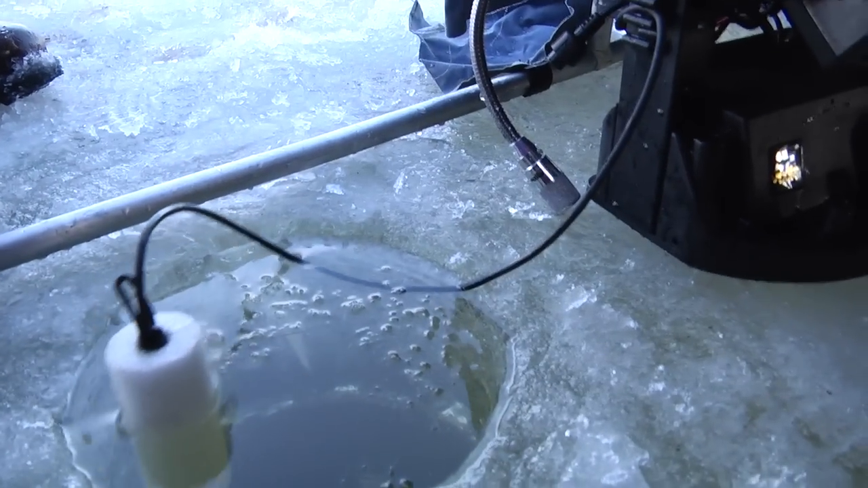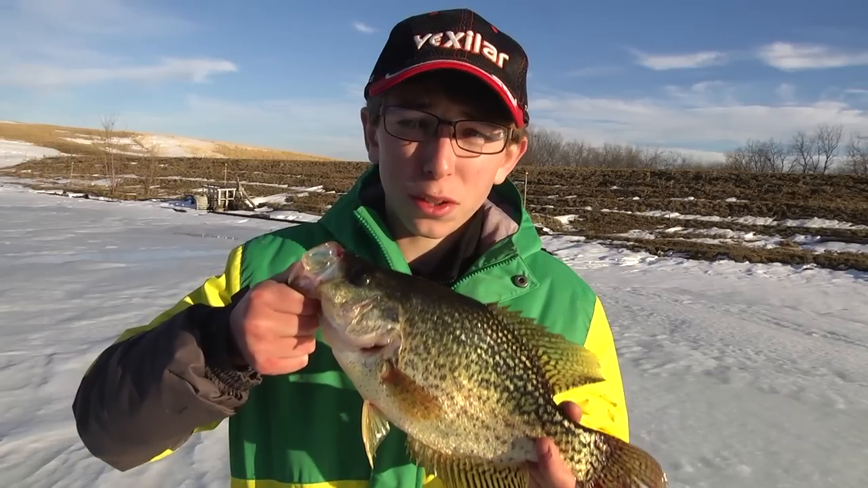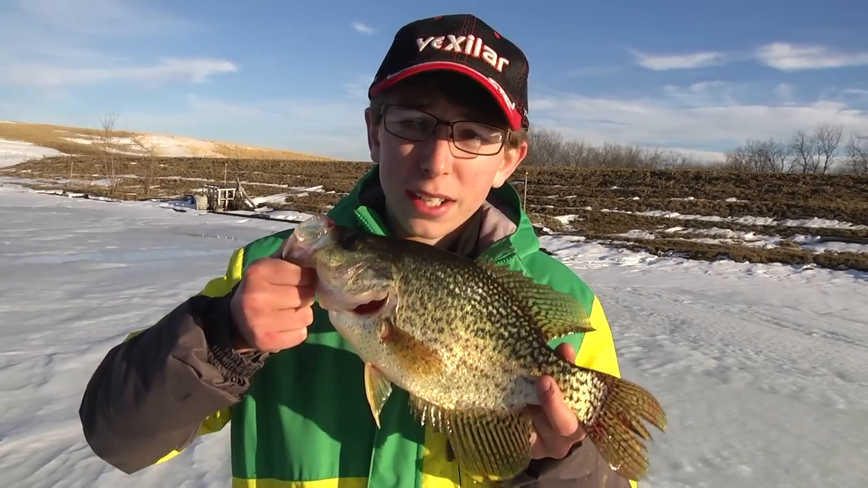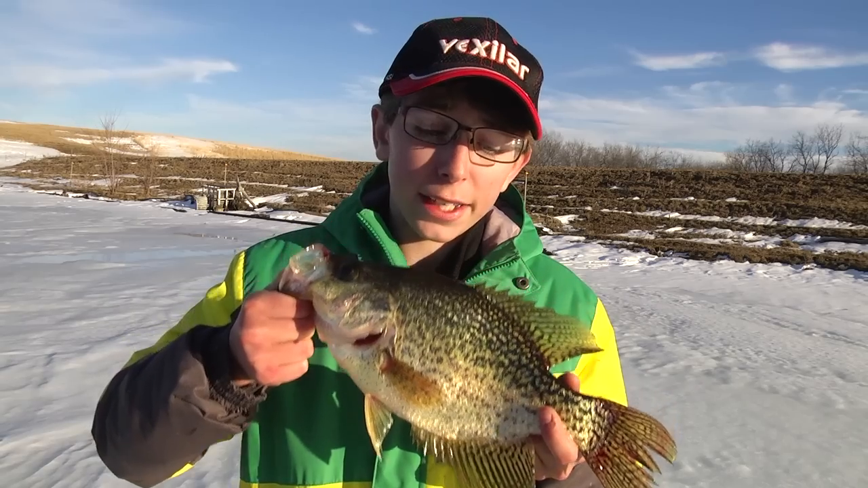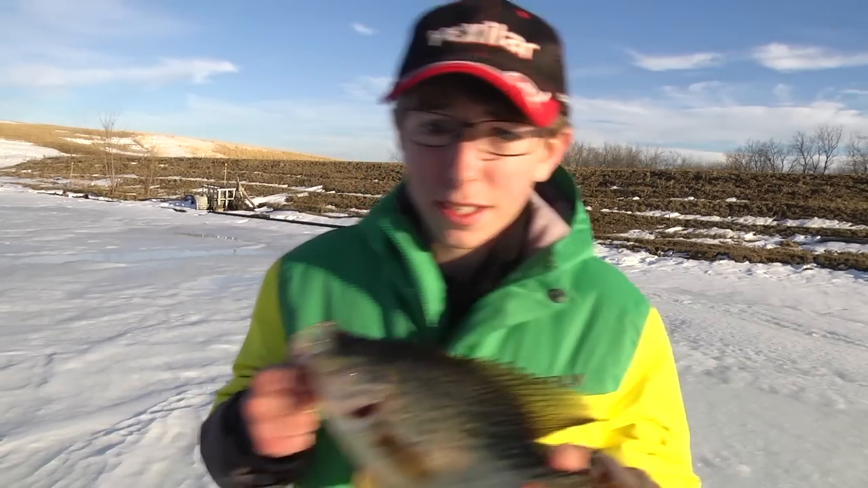I have no idea, but it's heavy, so hopefully it's huge. No matter how old or how young, experienced or inexperienced, come out to farm ponds in Iowa and you can catch fish like this. Stay tuned, we'll be back with more ice fishing today after this.